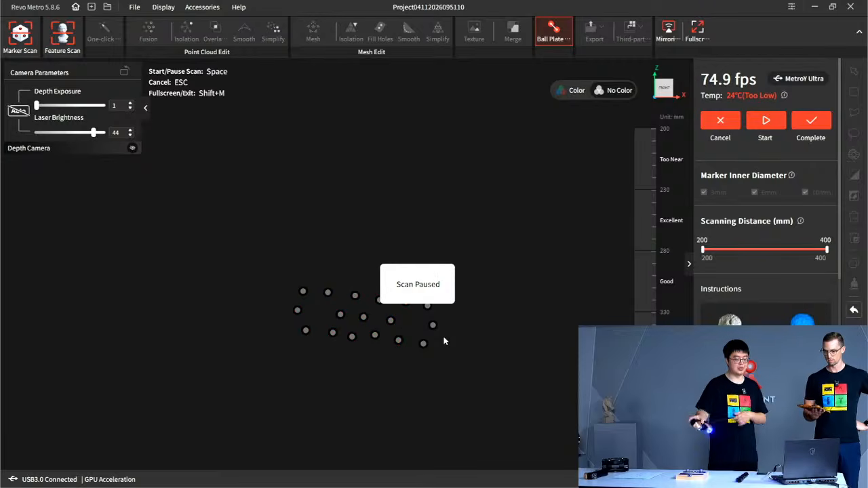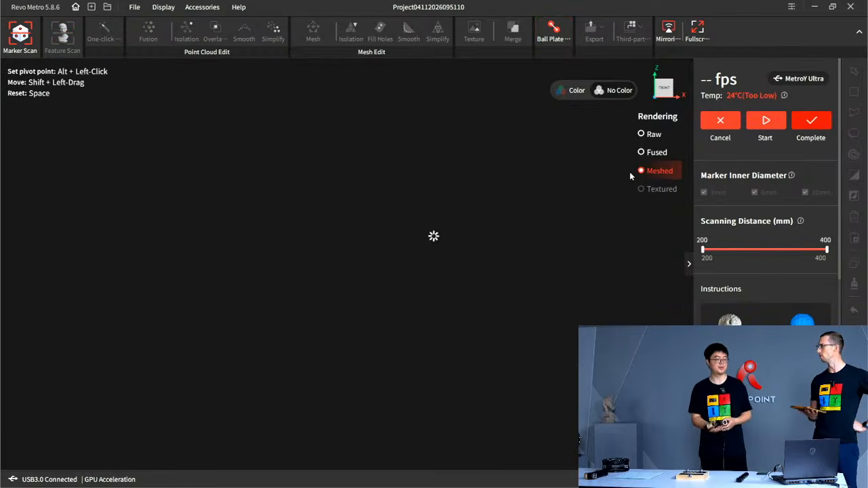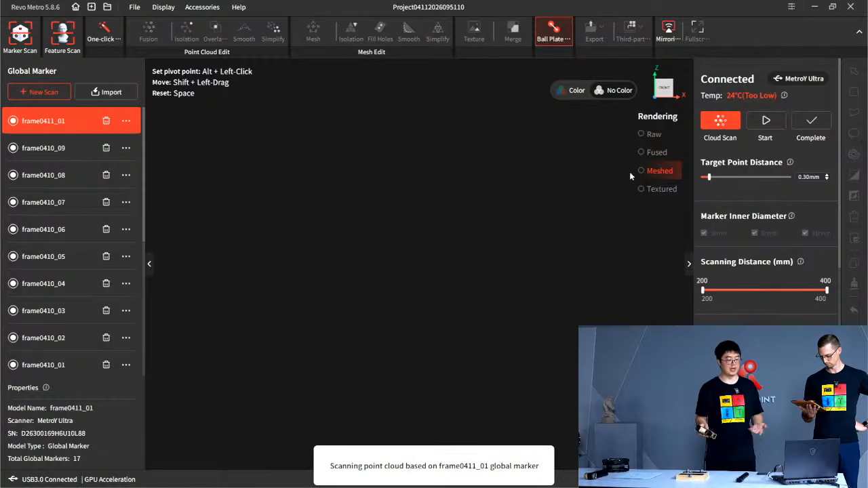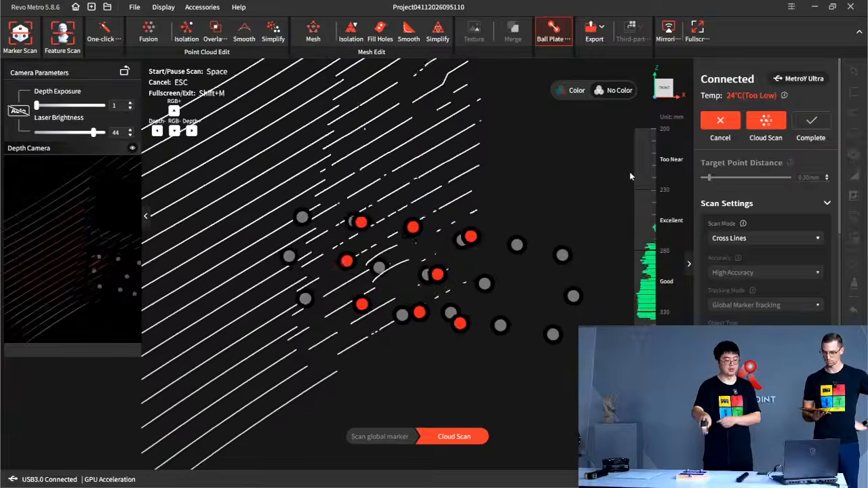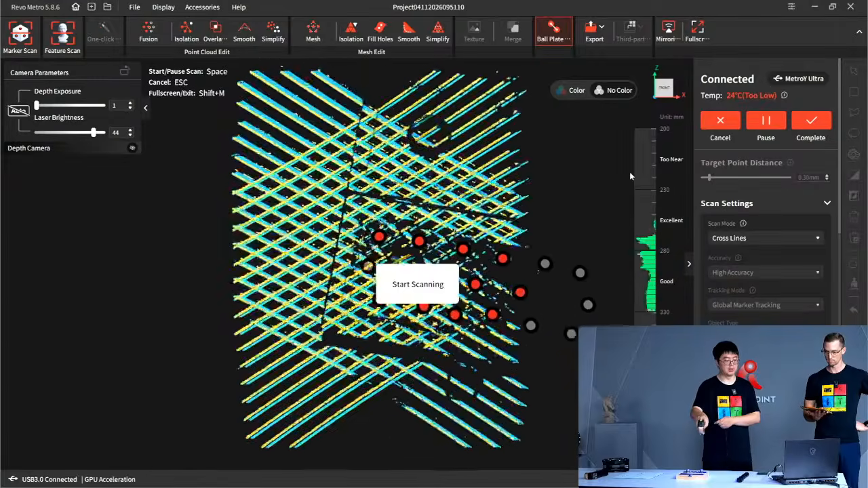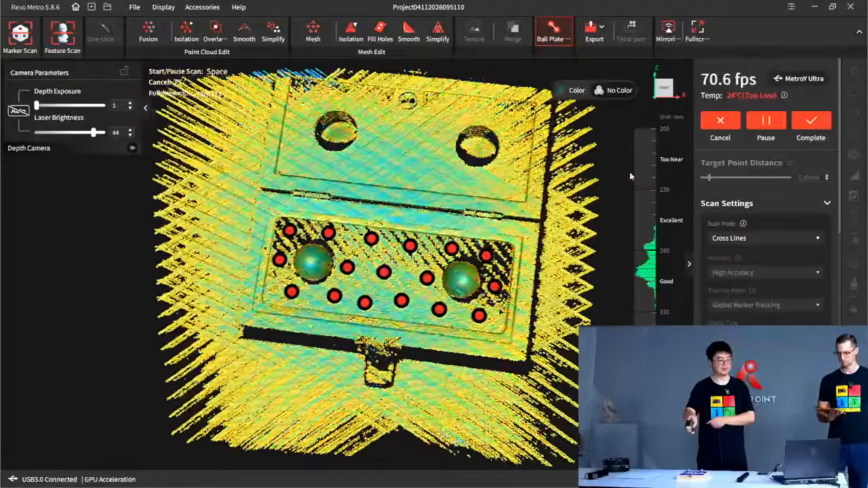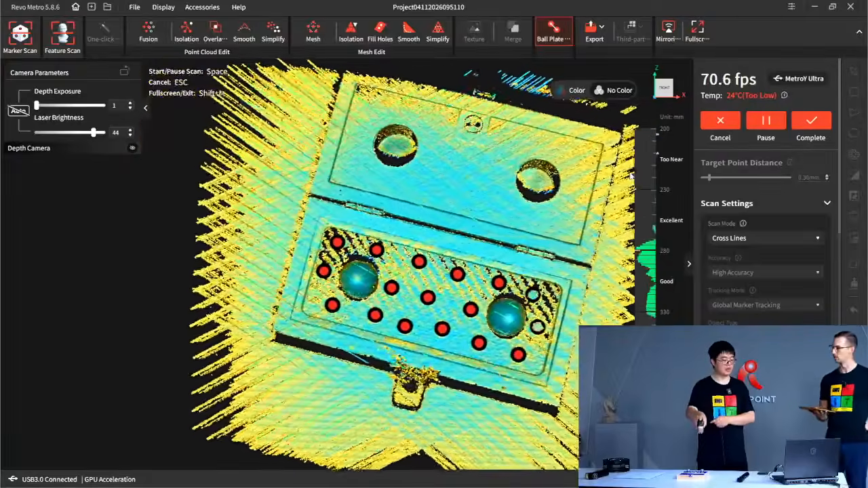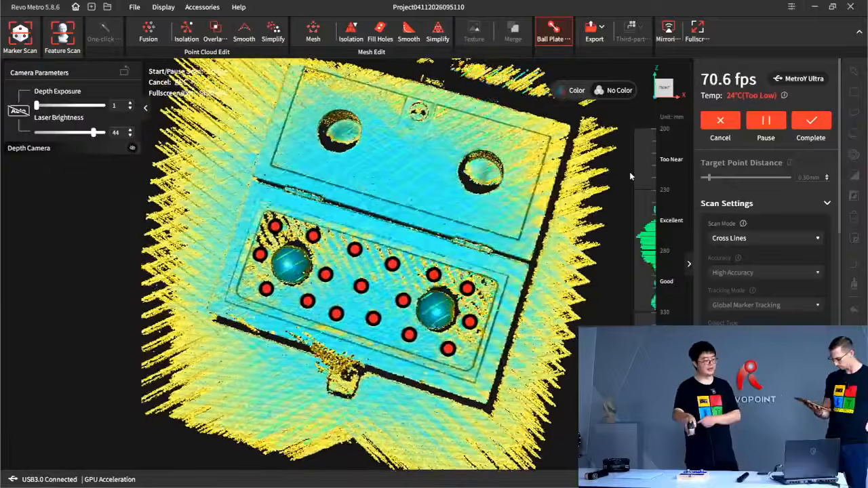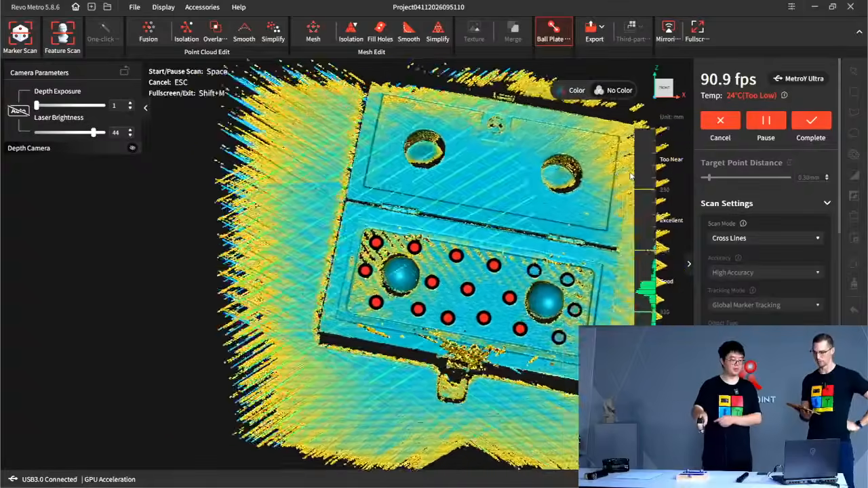And here, you just click ball plate. It'll take you to the accuracy verification function. So you just click once, pretty much. Yeah, just one click and hit start. You'll first need to register all the global markers, and then you just scan the point cloud of the two balls. How thoroughly do you want to scan the ball plate? I think I'll just scan it for like 1,000 frames. That'll do. So yeah, pretty fast.